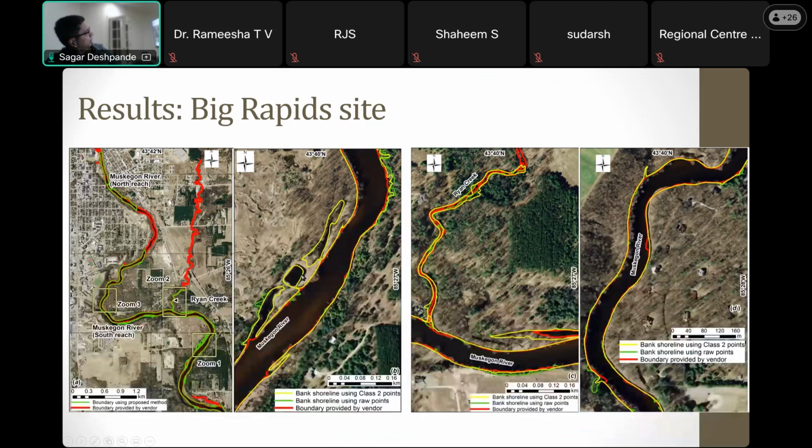So here are my results. You can see the red line is by the vendor, which was manually extracted. The green one is using raw points, and the yellow line is what I was getting using only class 2 points, which are the bare ground points. In some places you could see that it is more aggressive, getting to the ground much more. But most of the time, the yellow line follows the banks very well, even taking care of the vegetation and other lines.